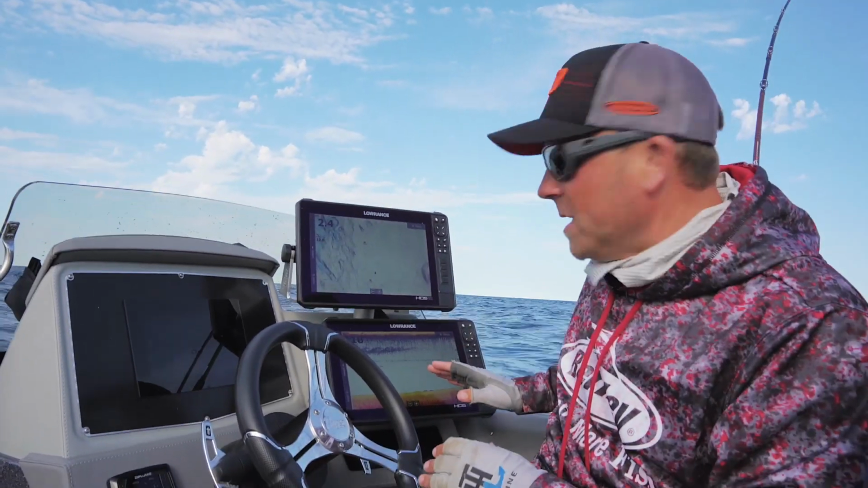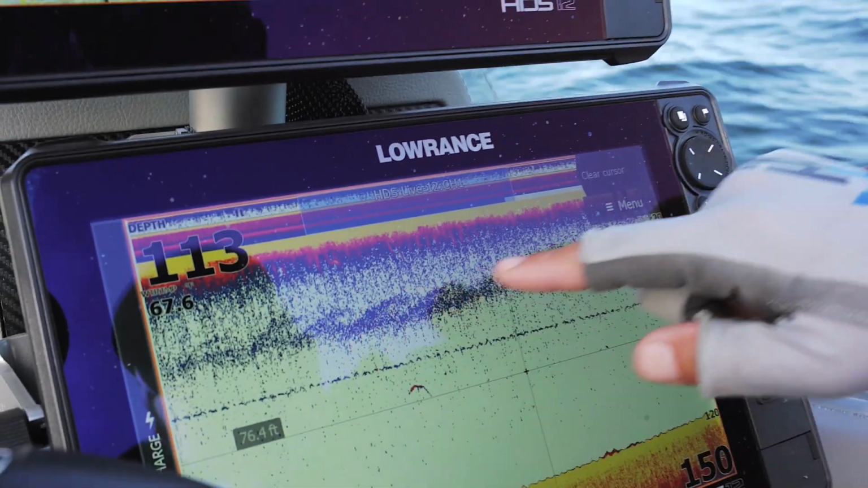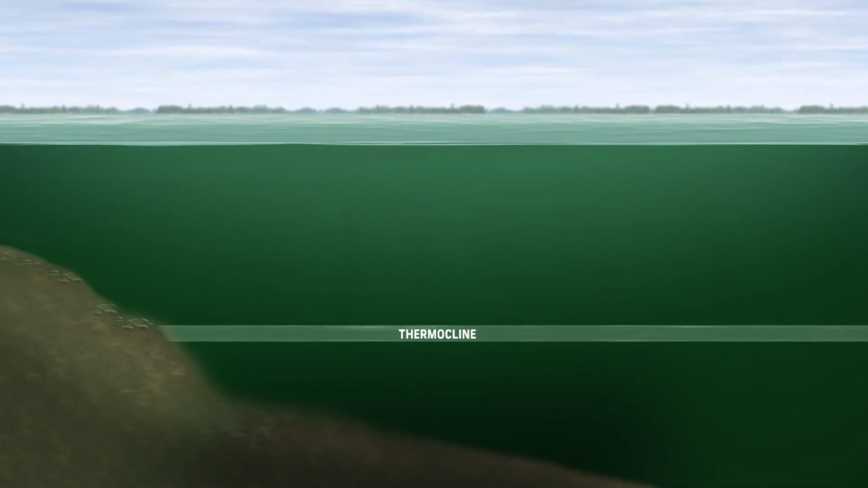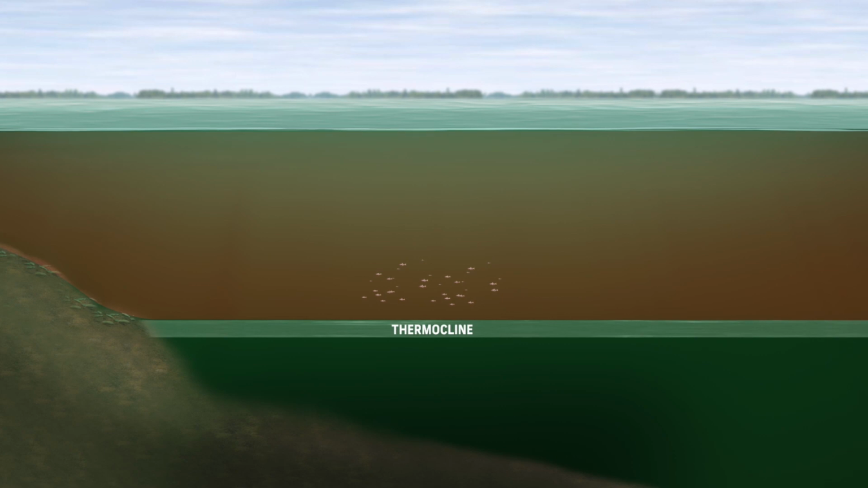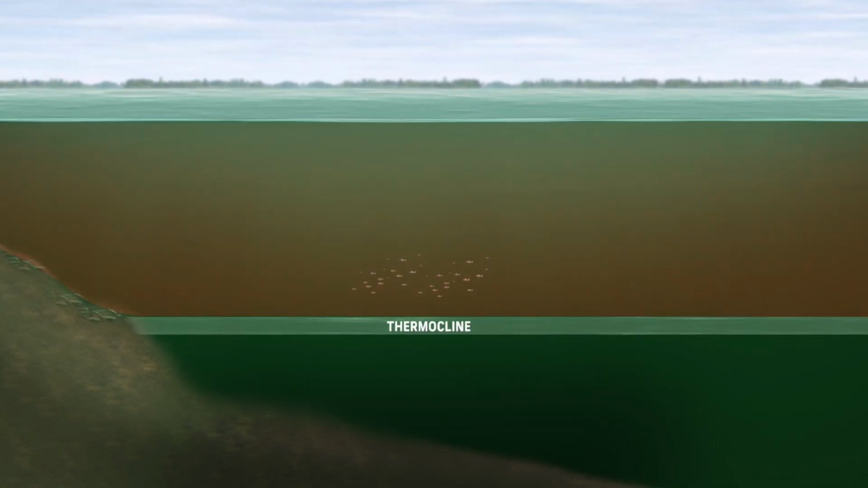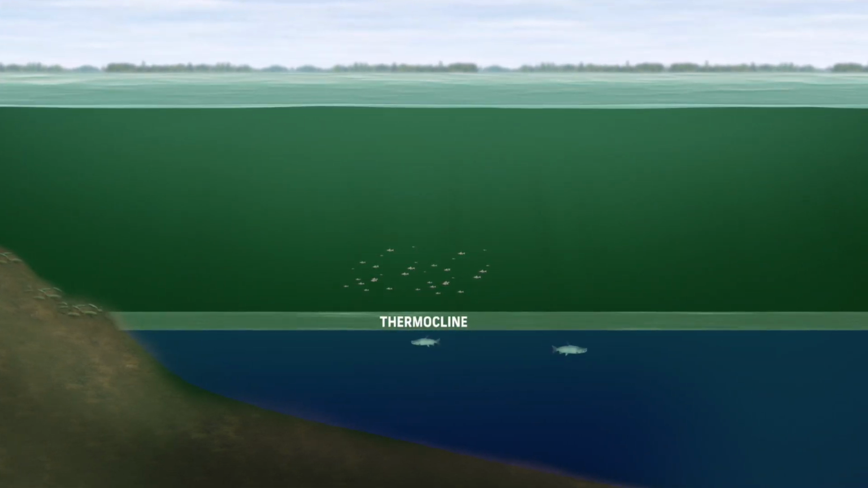And one of the things that you're going to see out on Lake Michigan when you're fishing for these salmon is a thermocline. You can actually see right here it's around 40 feet. It's actually pretty deep. It's about 10 foot in depth. And what happens in setups like that is the bait typically likes the warmer water, so they're going to be just above, or maybe a couple feet above, that thermocline. Now these big kings like cooler water, so they may be sitting right by the thermocline or even below it.